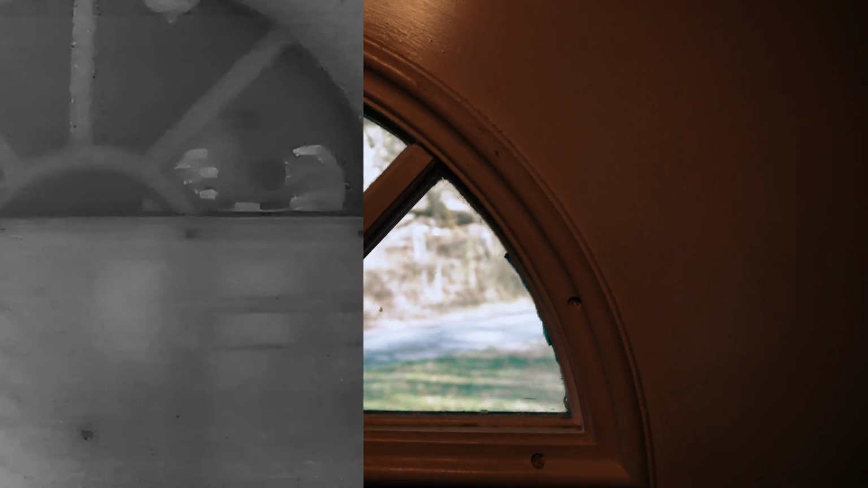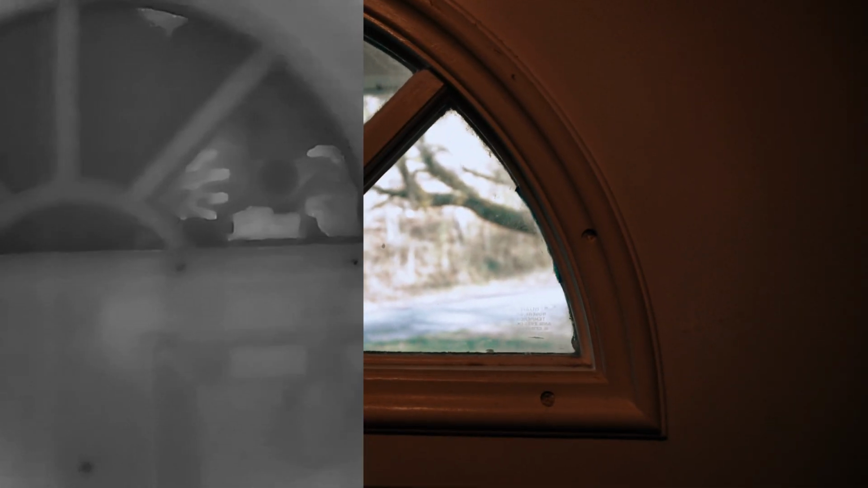It does a weird reflection thing. I'm not sure how that works, but you actually can't see through windows at all. Pretty neat. There's a nice warm spot there because that's where some big man was sitting. Nice and cozy. There's the TV.